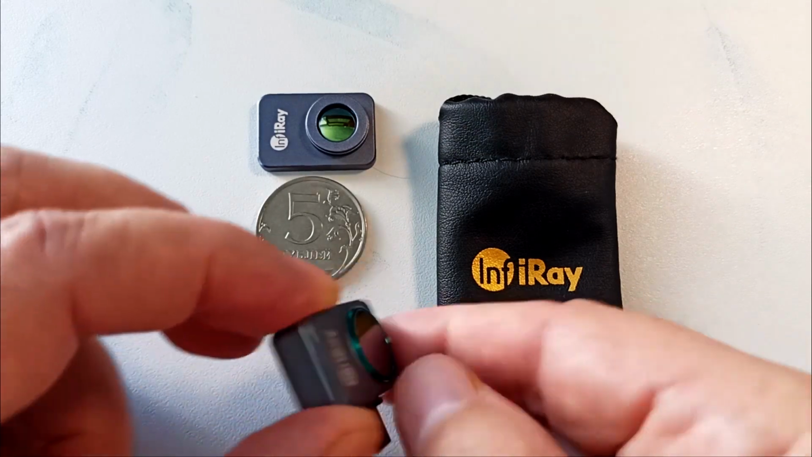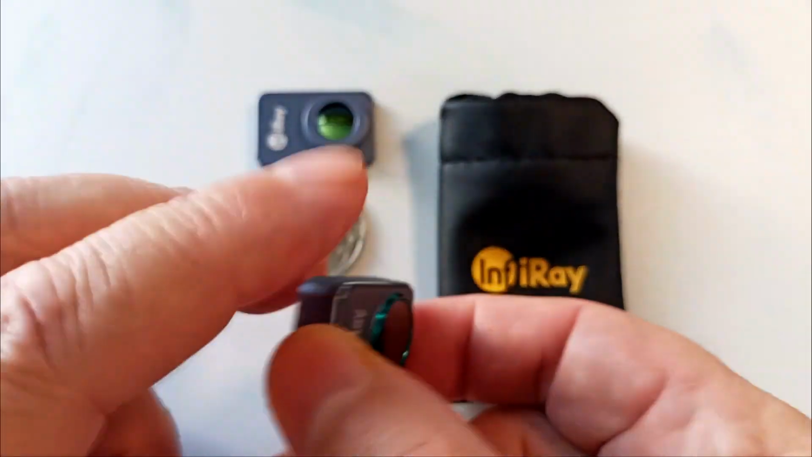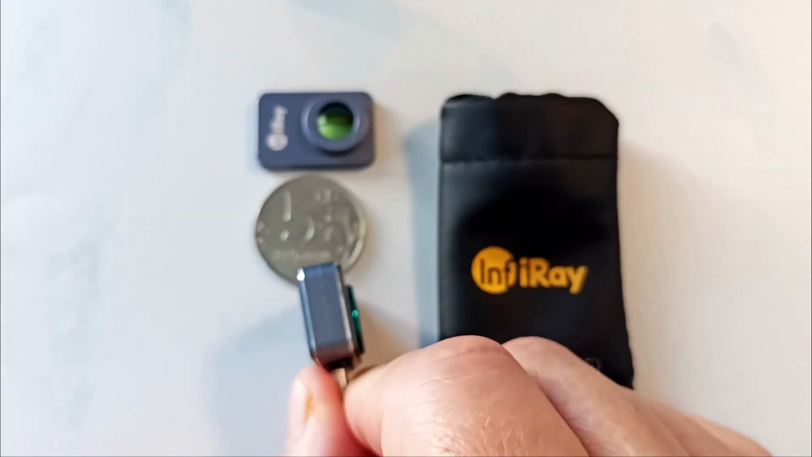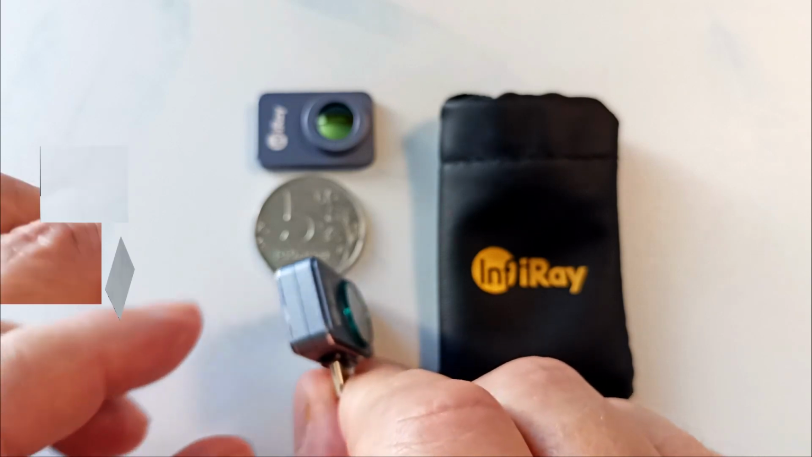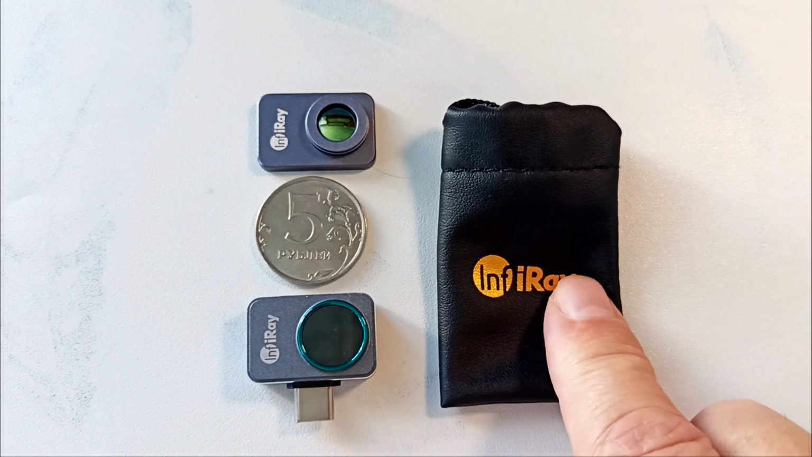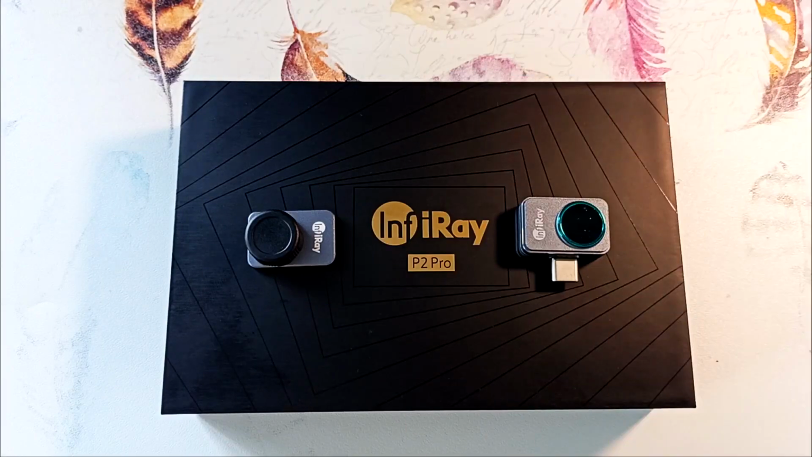It has an all-metal body and the smallest size for a thermal imager in its class. Its thickness is just under 1 centimeter and it weighs 9 grams. Personally, I put this thermal imager in my wallet in a case and carried it with me while I was preparing the video. The thermal imager was released in the middle price segment, accessible to the average user.